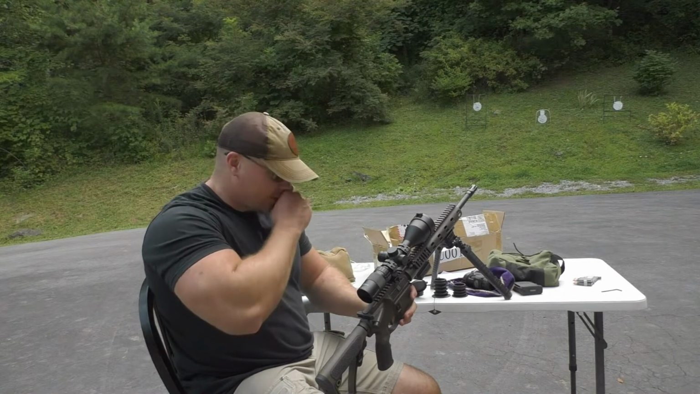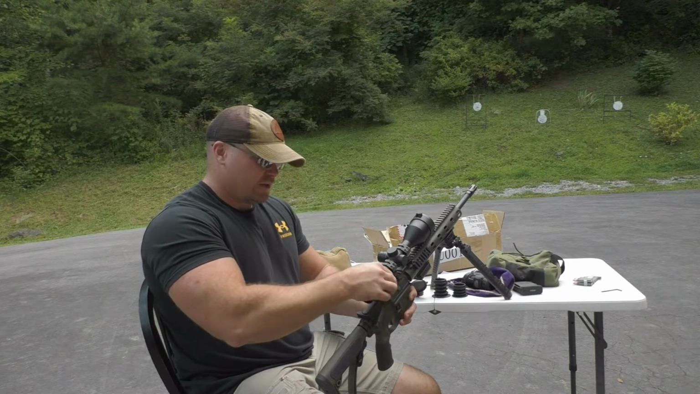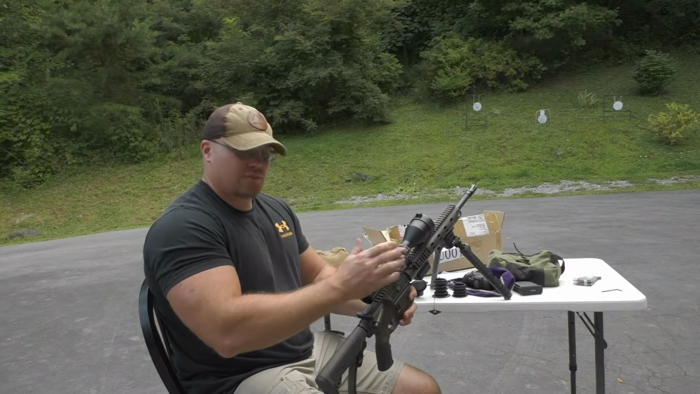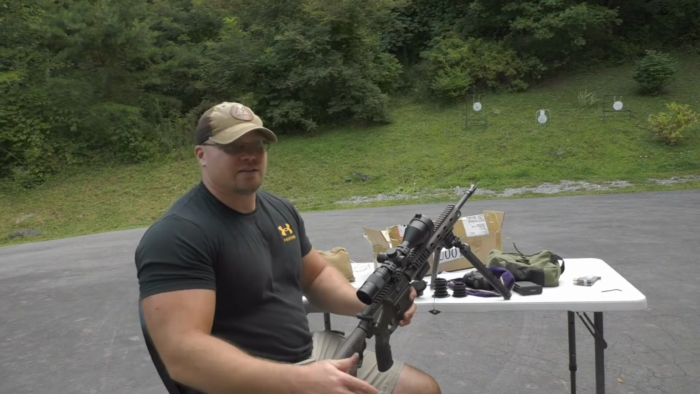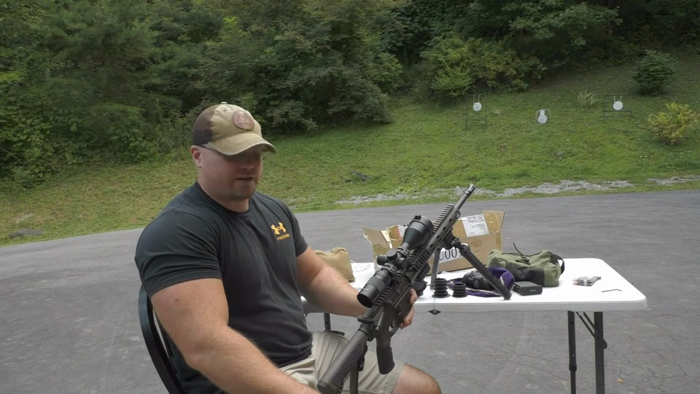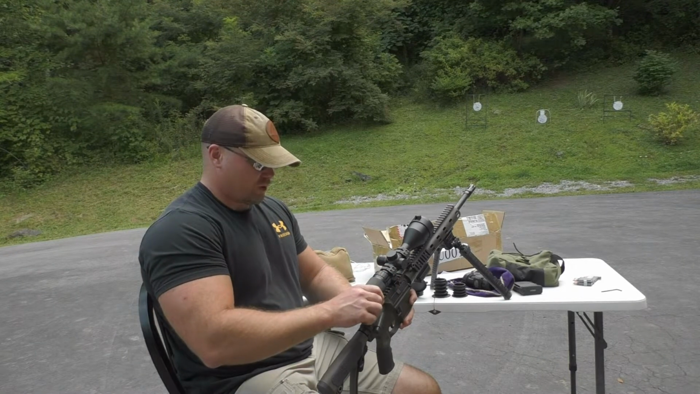It already comes with the battery in it. 3 to 12 magnification range, so very nice middle of the road kind of range, and certainly something that's going to work on your night hunting guns, unless you're used to shooting 600 yards at night. But otherwise, I really think it's going to work pretty well for you.